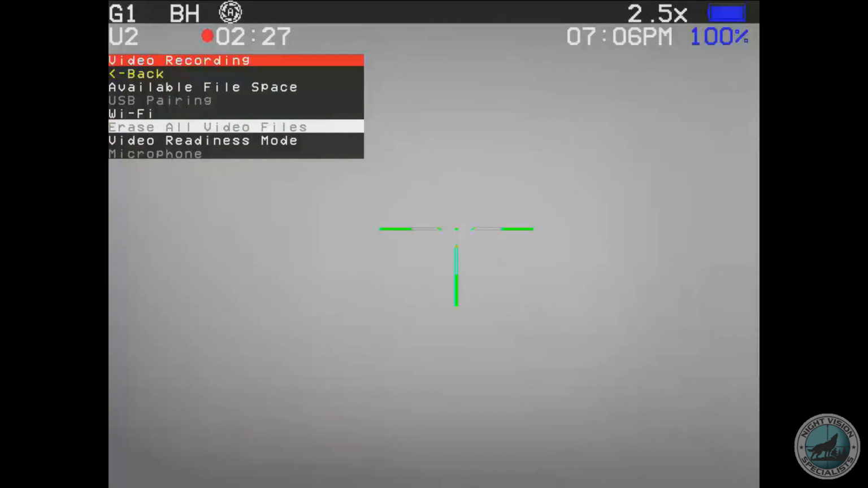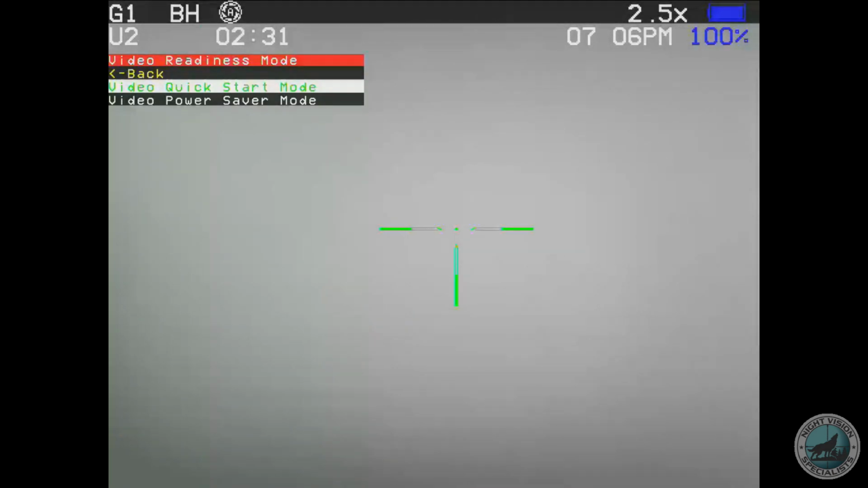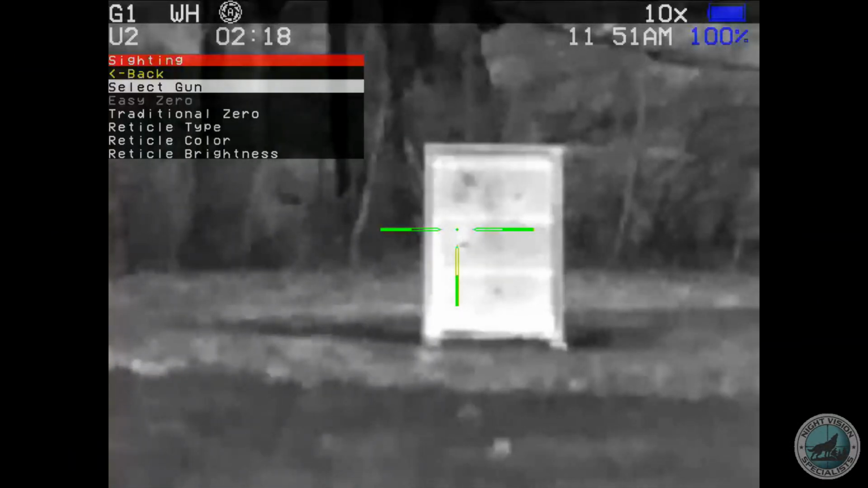If you don't video a lot, then you probably want to leave it on power saver mode right there. But if you do, like me, you'll probably want to put it on quick start mode so it's ready to record whenever you push the record button. And that's the menu. Here I am zeroing the scope.